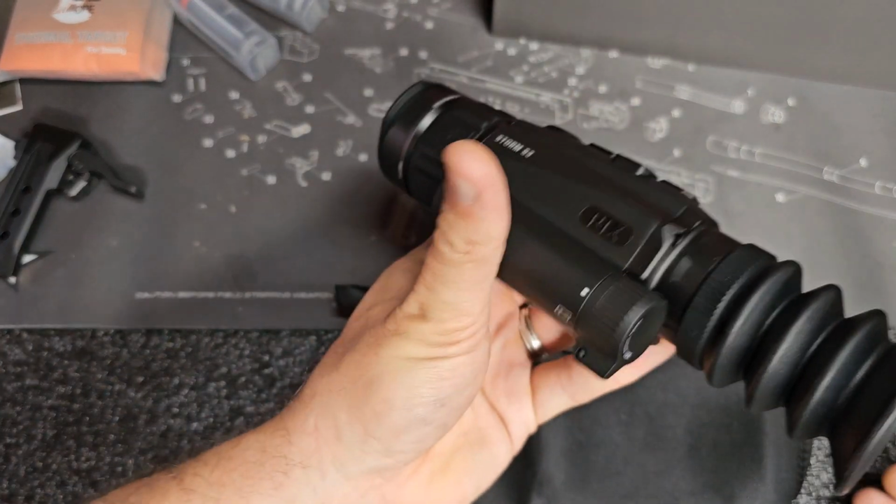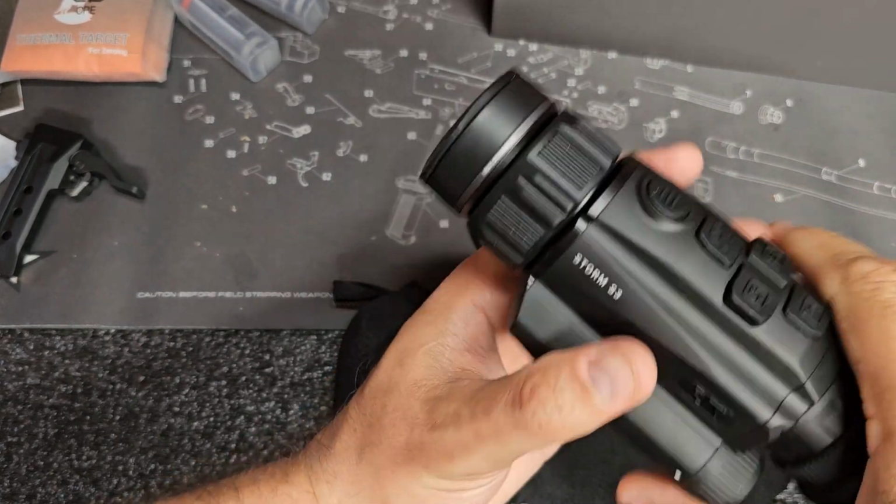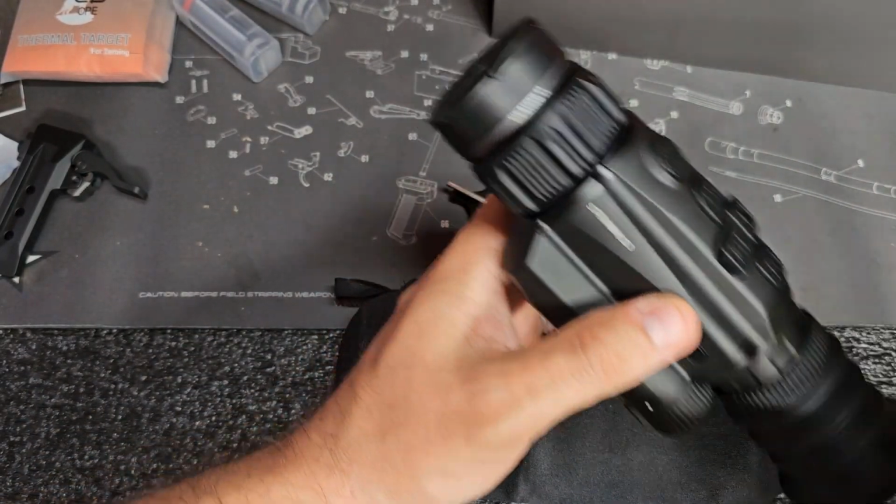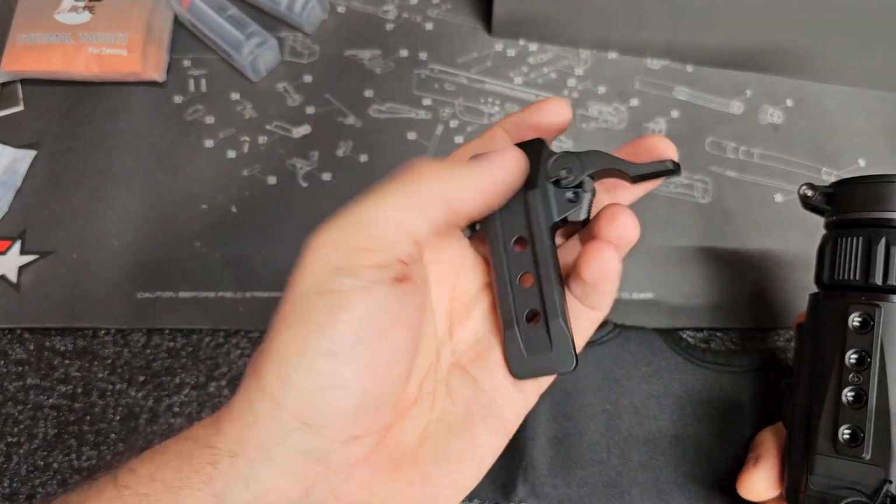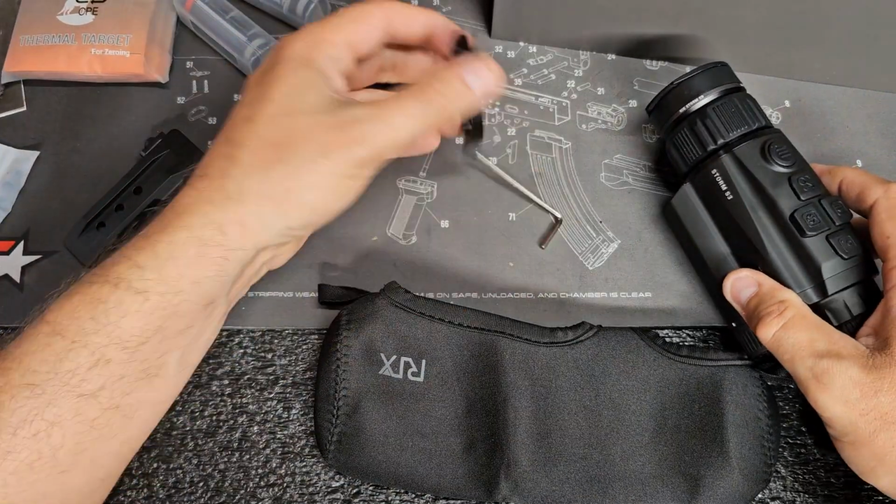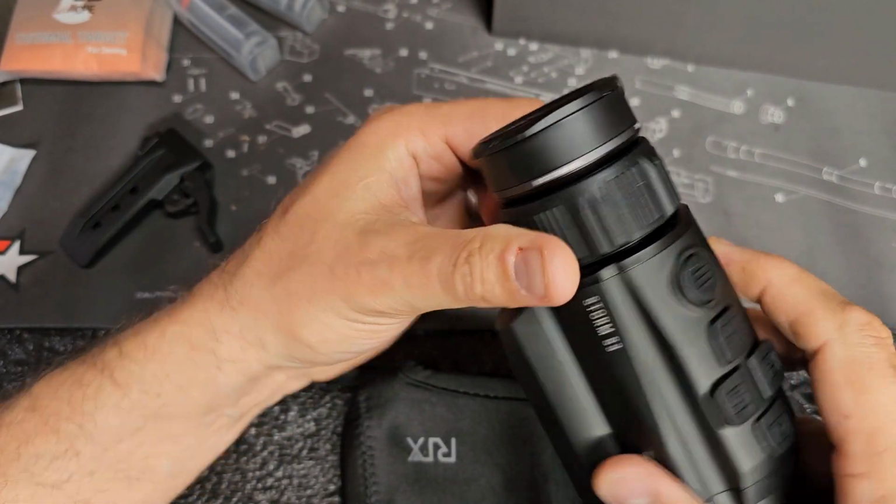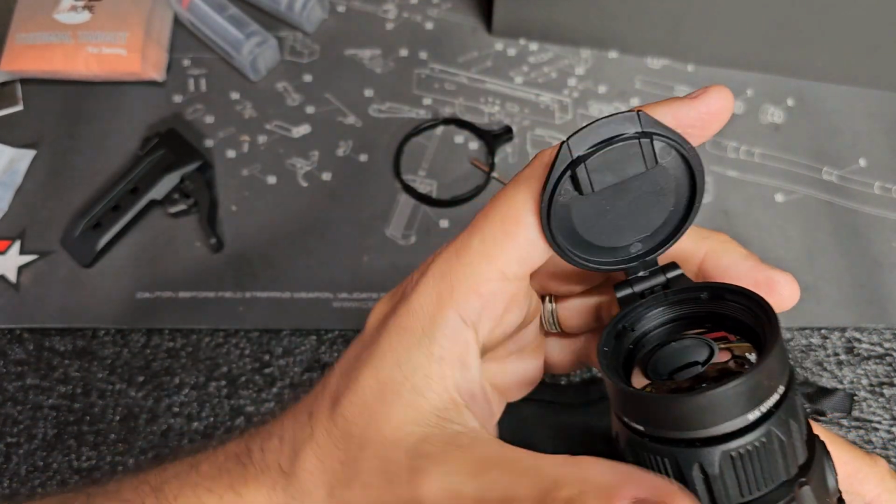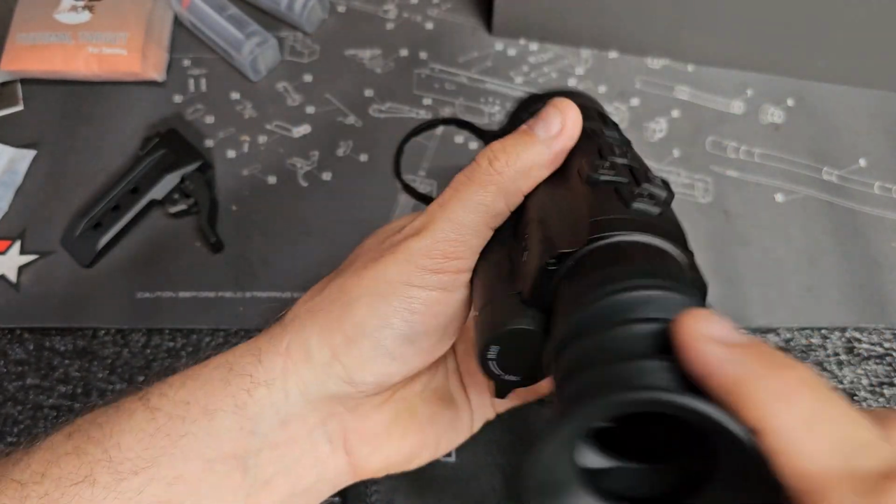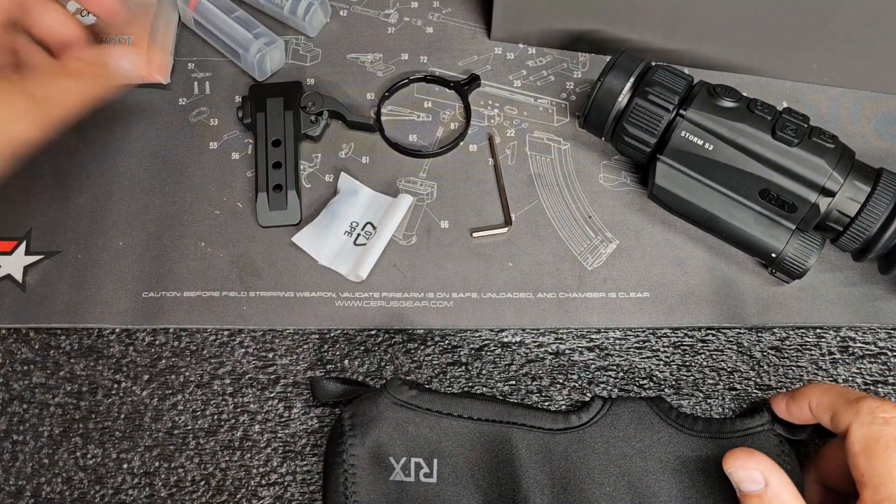Because you could absolutely use this as a monocle, just for scanning purposes, no question about it. You can throw that in a bag and be good to go that way too. Or put your Picatinny mount on there, put it on your rifle, and you're ready to engage targets. You also get a throw lever for your ring up front. That's pretty nice. Very nice cap there. Very positive clicks. Maybe that one will actually stay closed. Most don't, so I do like that. A couple Allen keys. Pretty standard there.